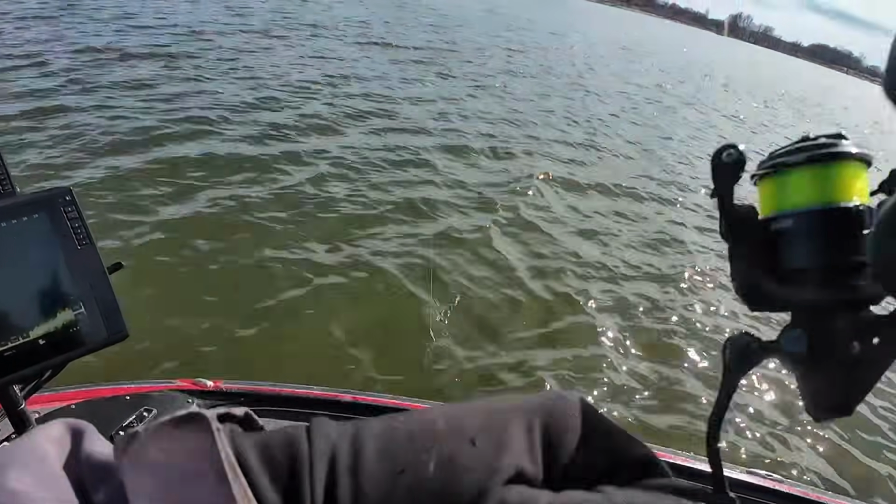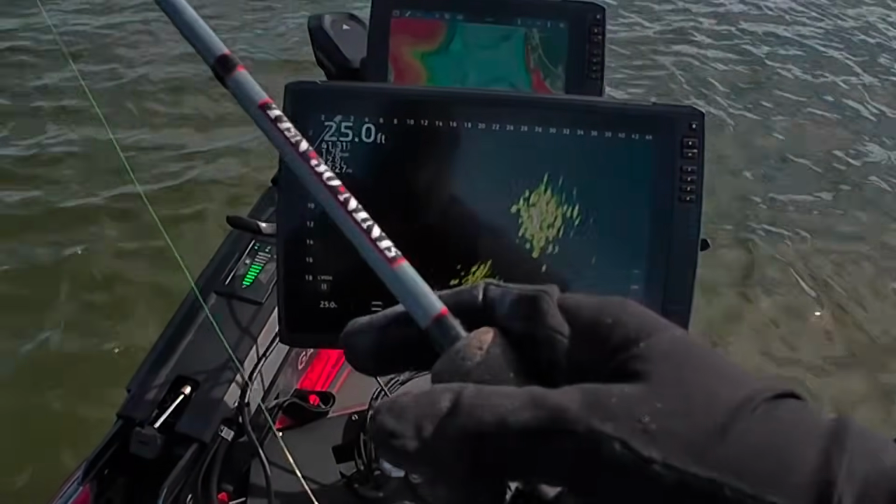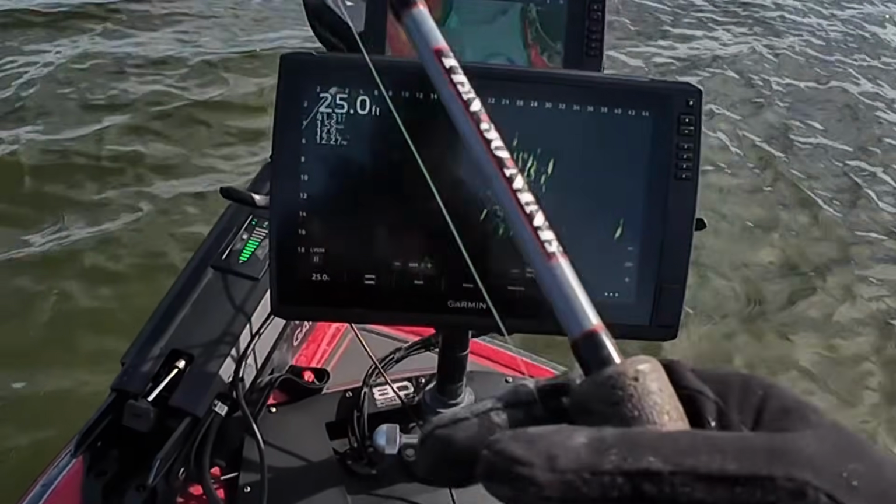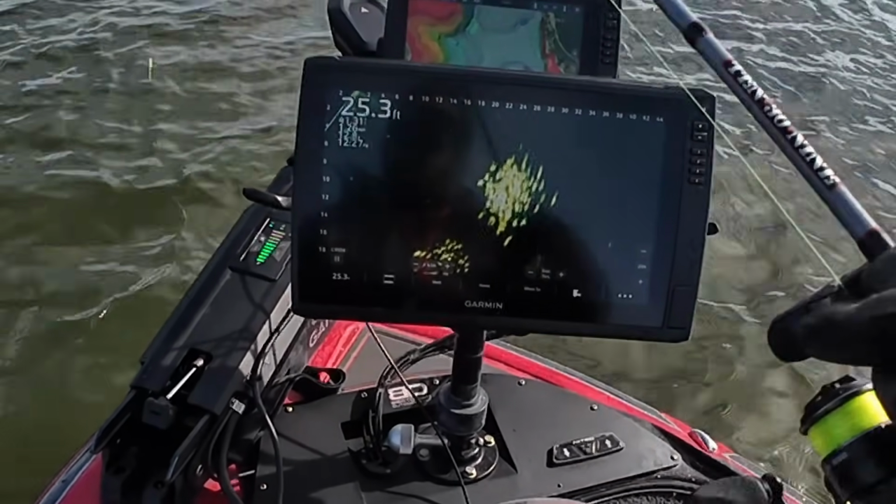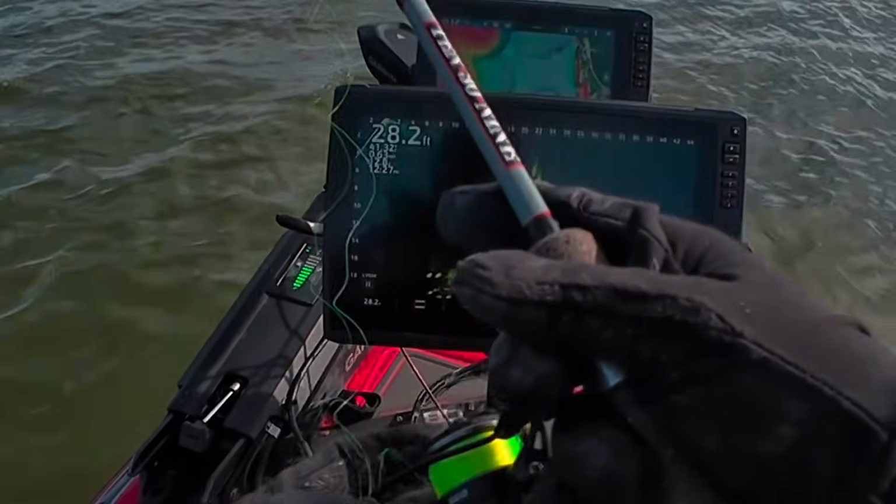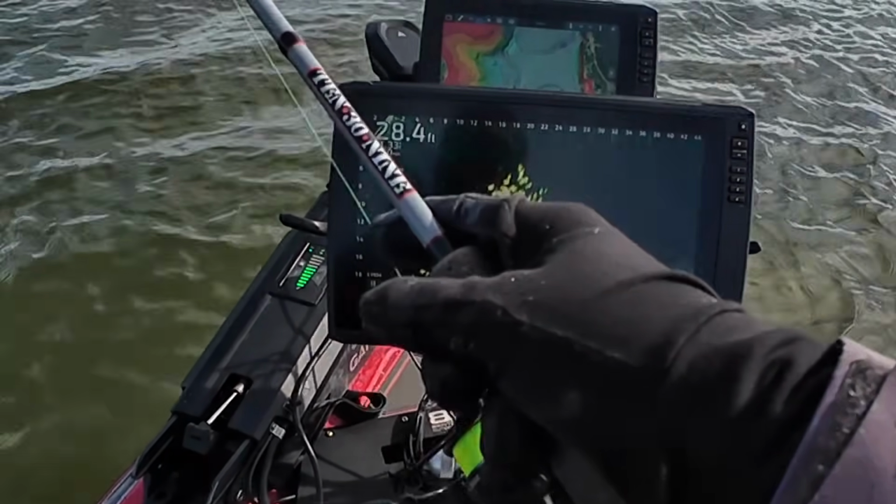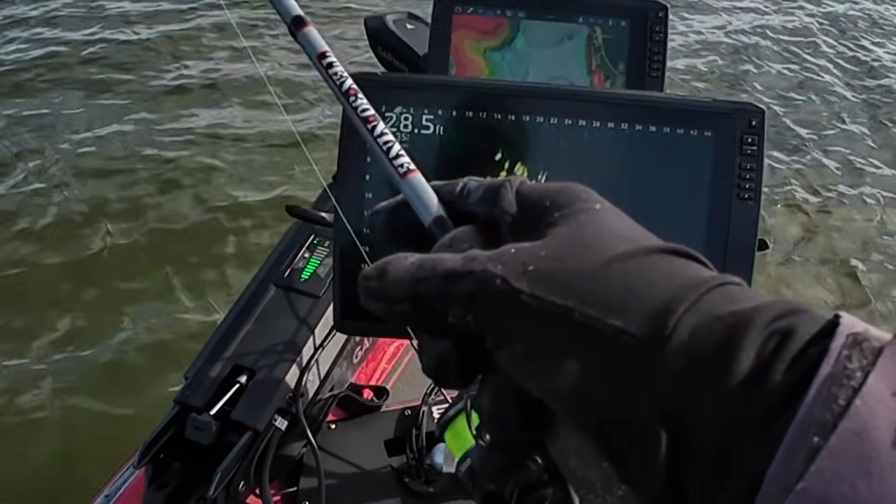There's one finally. Oh, he pulled off. Dadgummit. Pretty good school right here. They're up pretty high today in the water column. Should be some better fish in there. Big old school. Can be feast or famine this time of year.